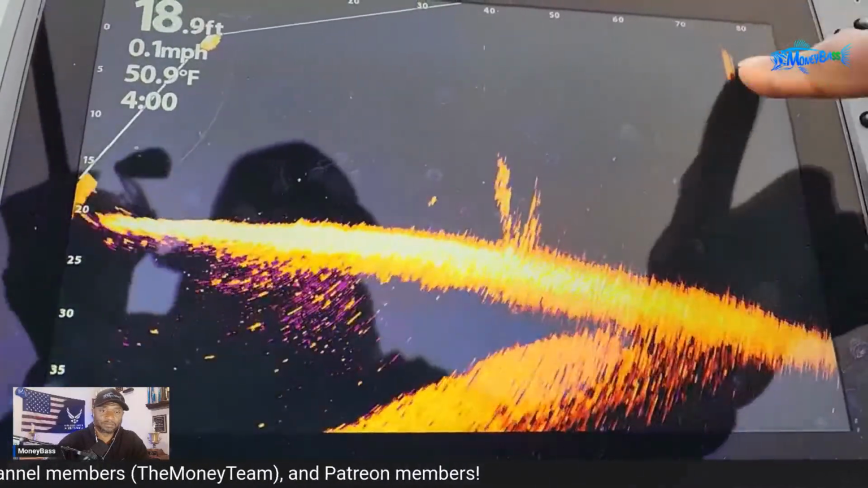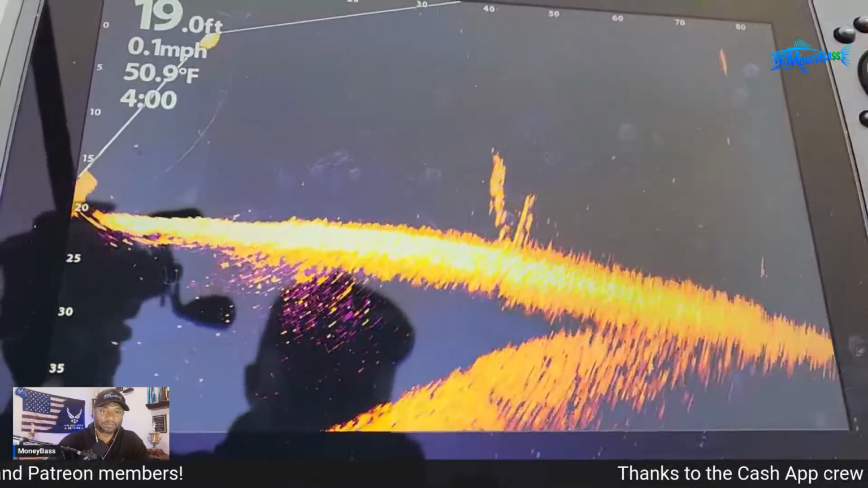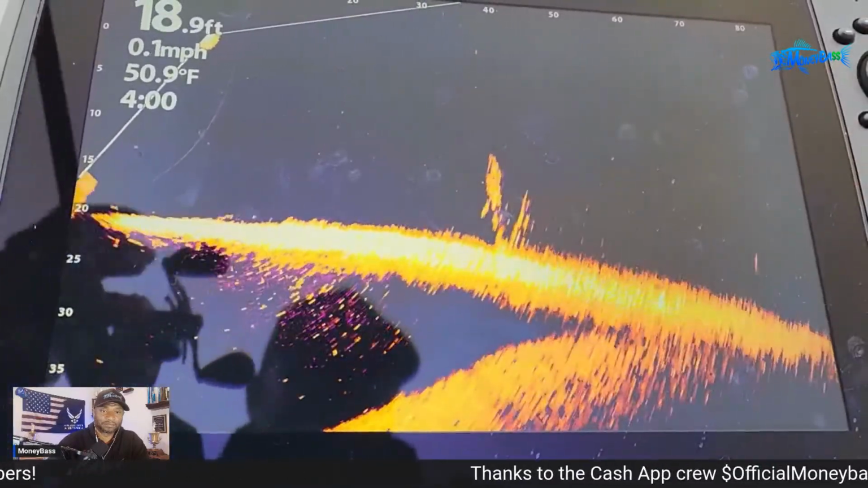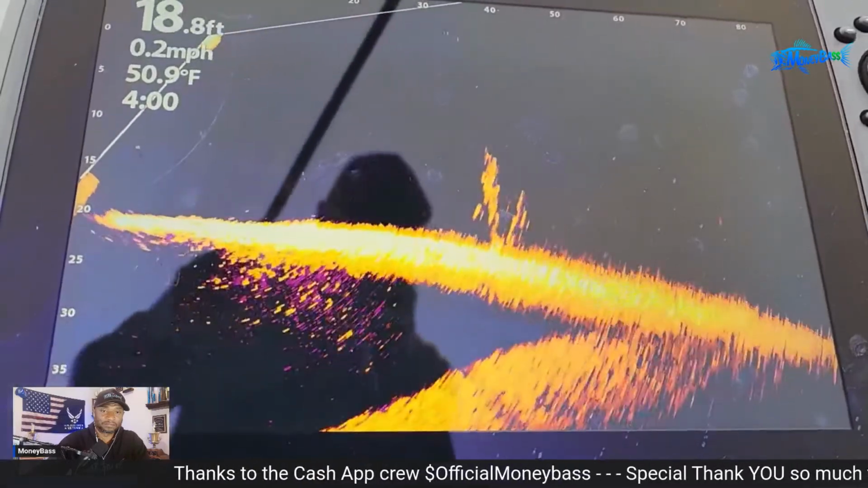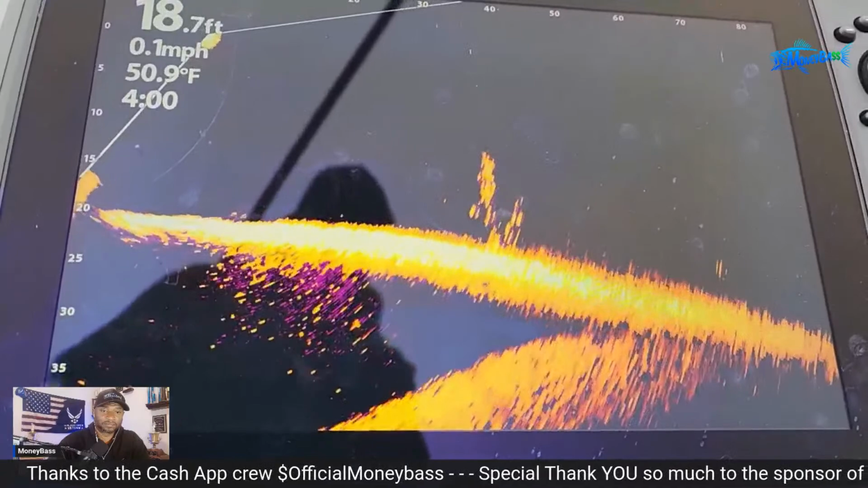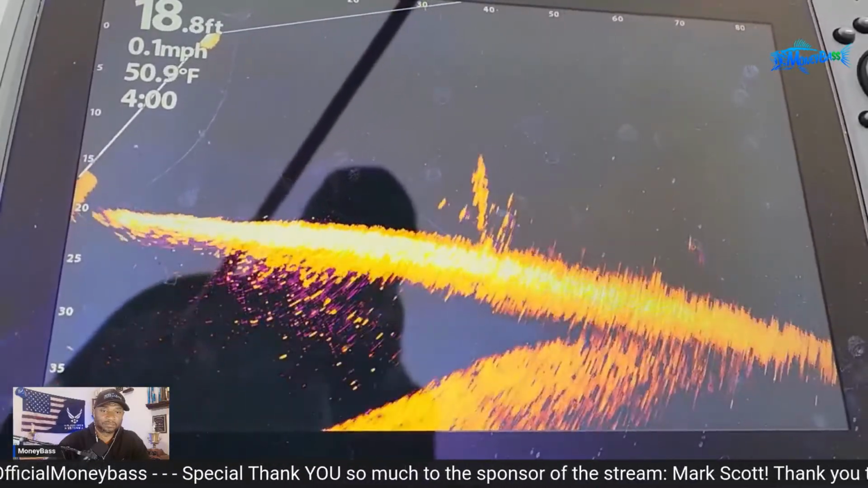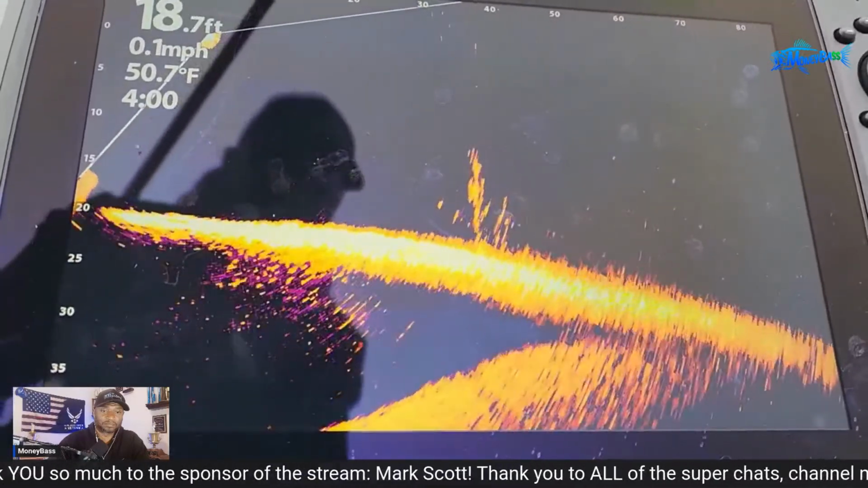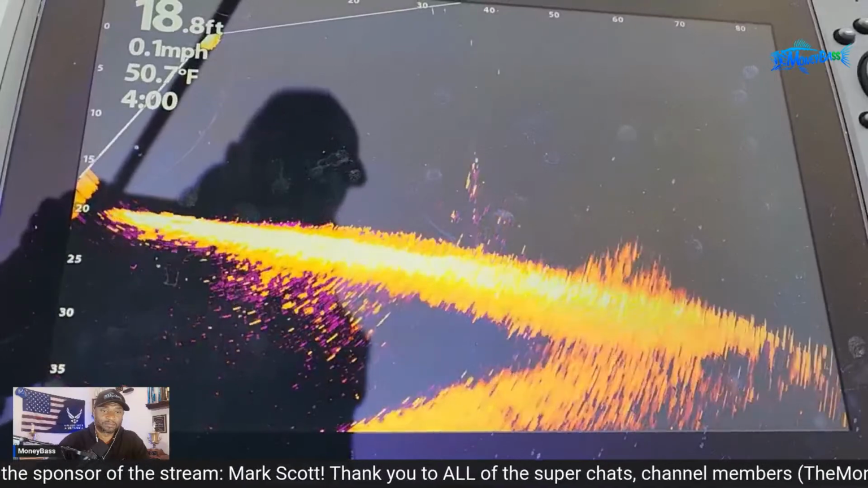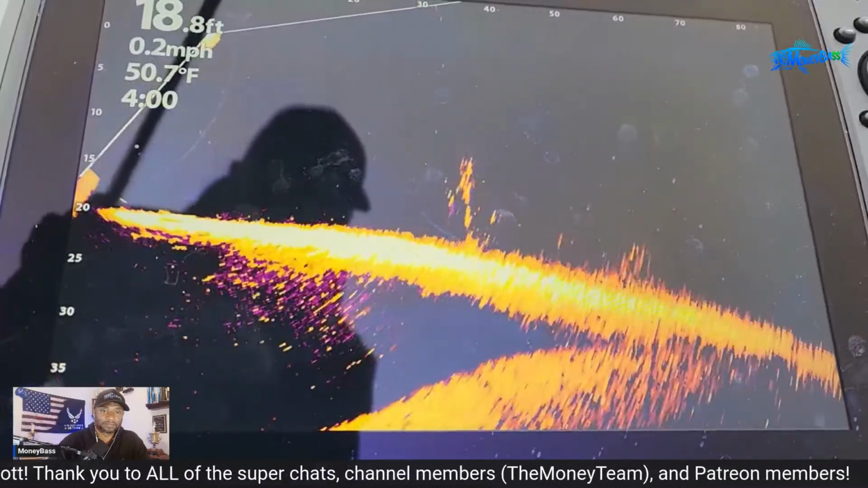All right, so that's that A-rig. Going to let it fall back down. And again, guys, I haven't done any tweaking to my settings to make that show up any brighter yet. But I'm sure once I do that, I will get a better picture. Let's just see if I can get these fish to hit it. All right, don't want to get stuck on that brush pile. Got to get above that brush pile.